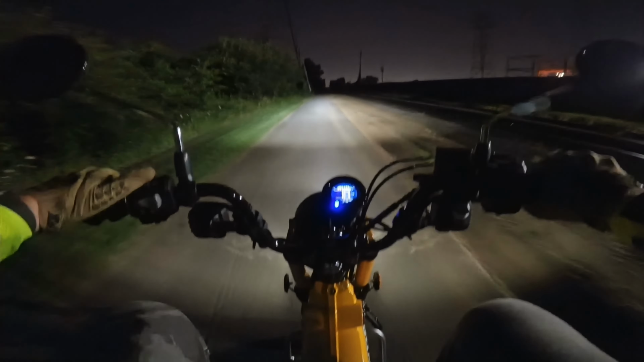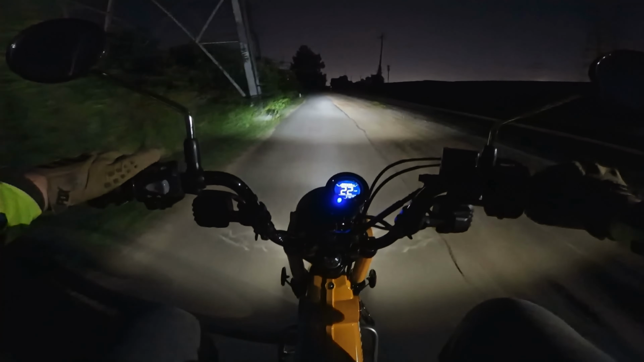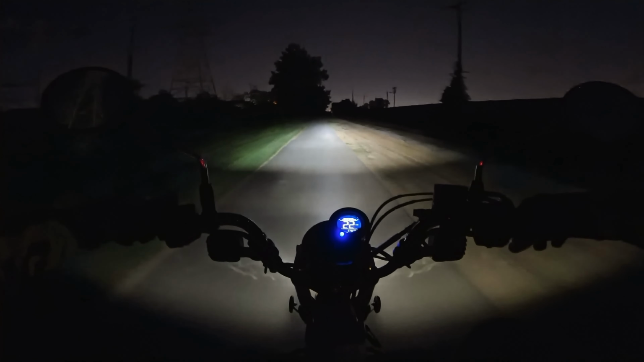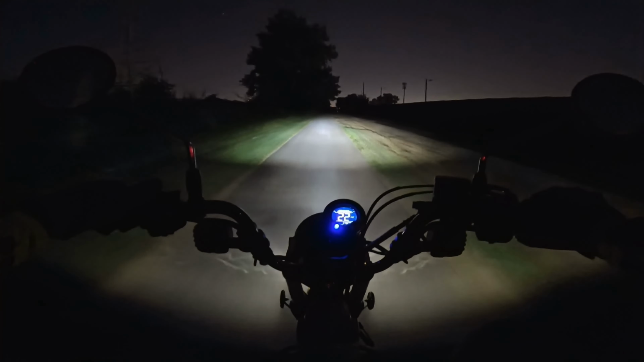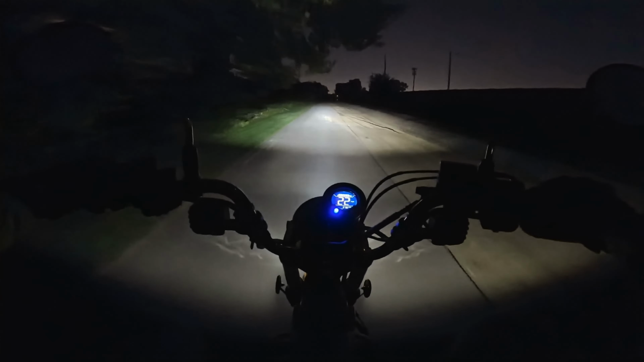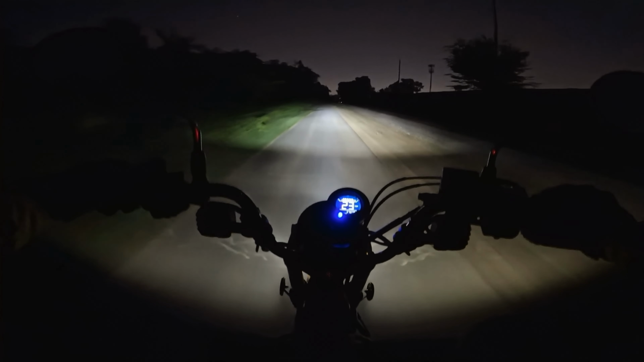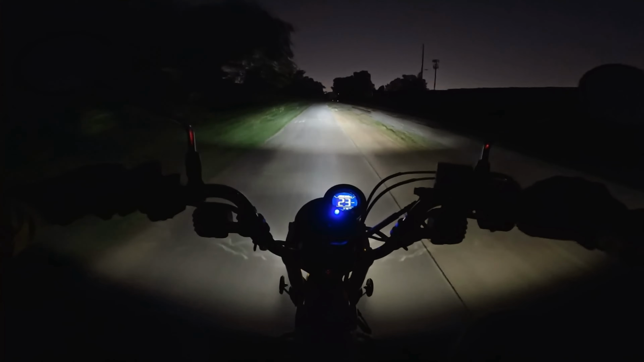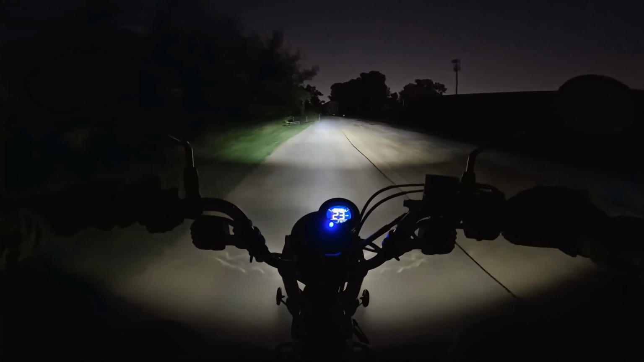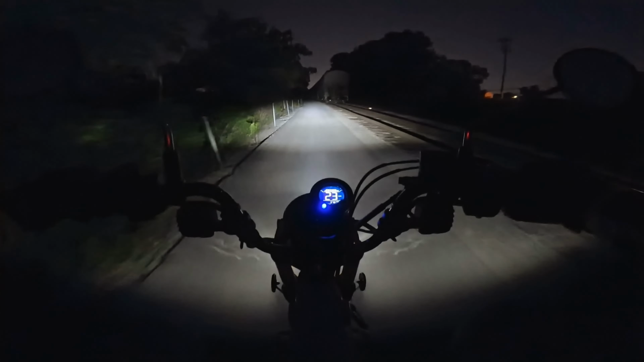Now, oftentimes when you go through here, there are trains. Which I think there are some out right now up ahead. Be passing here in a second. Then it's not uncommon to encounter people through here.